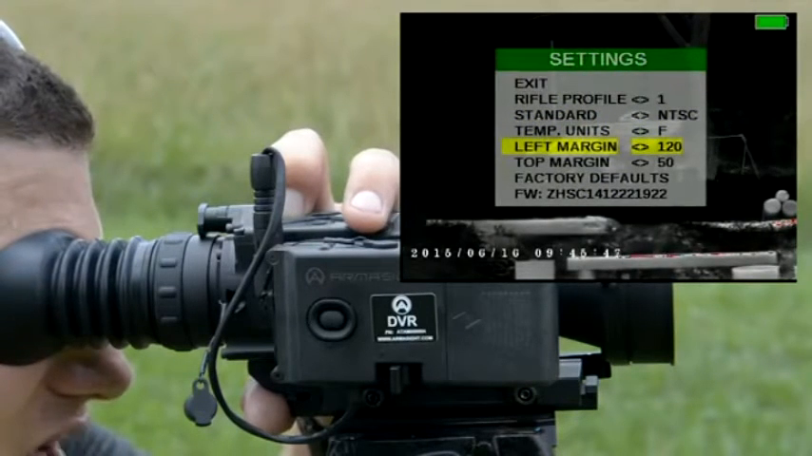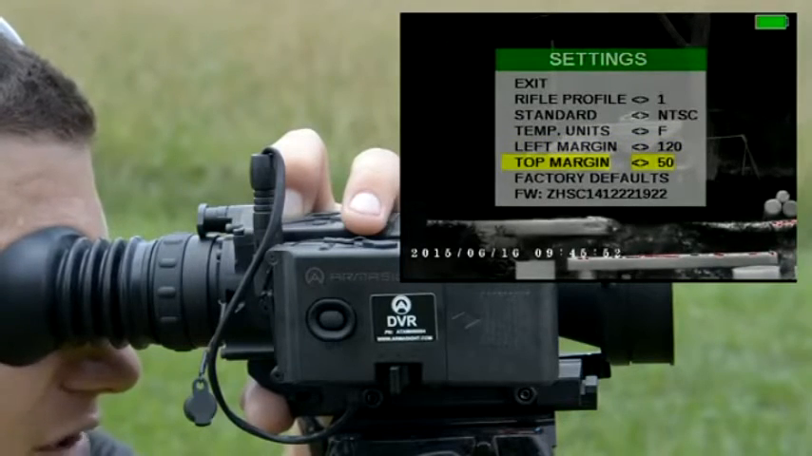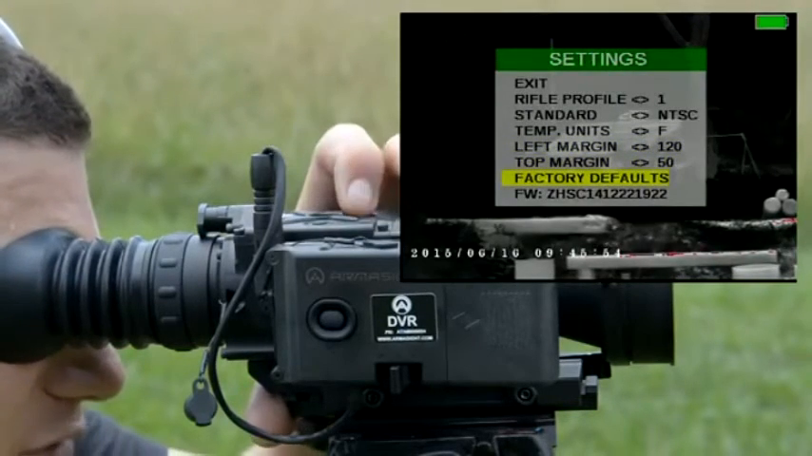You can adjust the left and the top margin of the screen itself so it fits your eye better, you know, the way you lay your head on the rifle, or you can reset the unit to factory defaults.